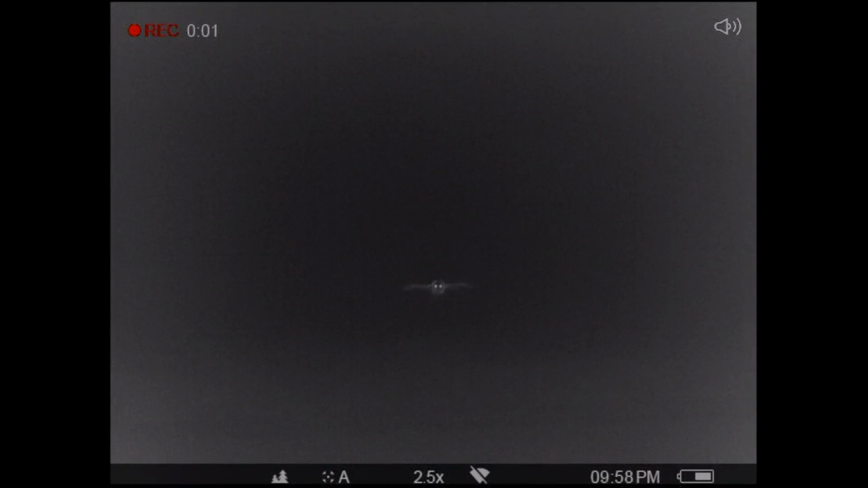Skipping back now to some footage again pre-Christmas, this time with the gamekeeper. We called in this barn owl as we were out looking for foxes. Now we did spot a fox, but unfortunately we're on the wrong side of the farm here, so we need to go into the farm to catch up with it.